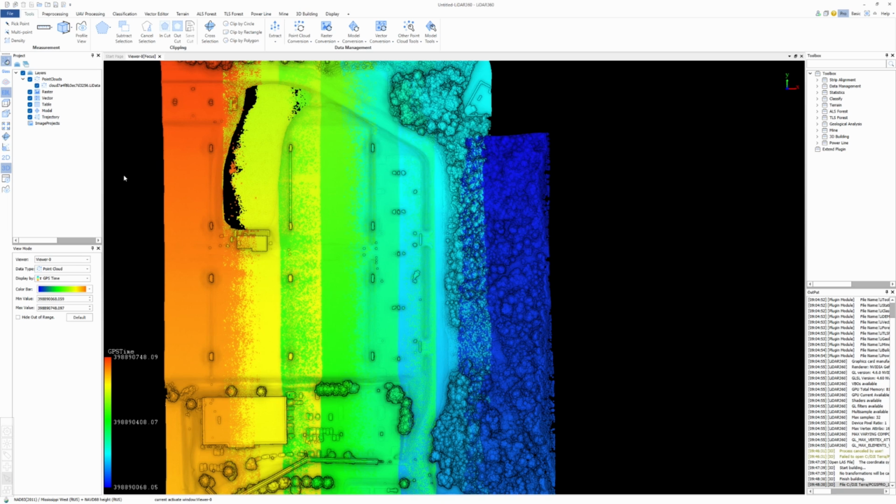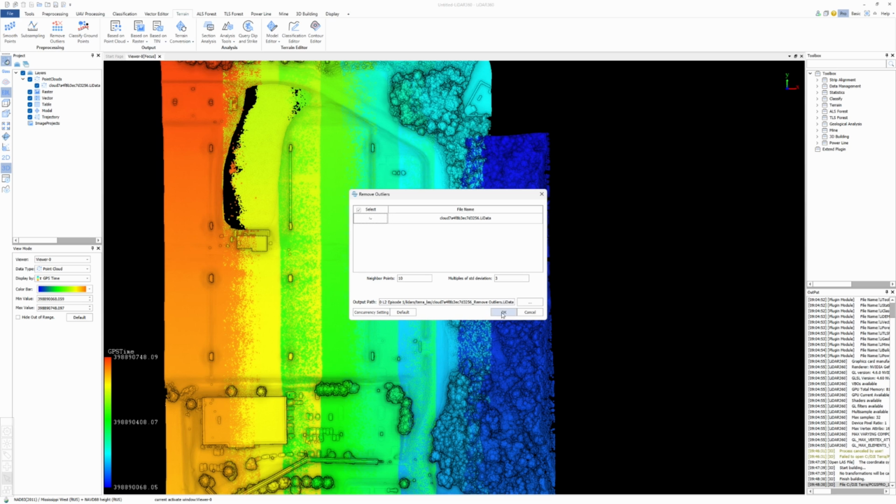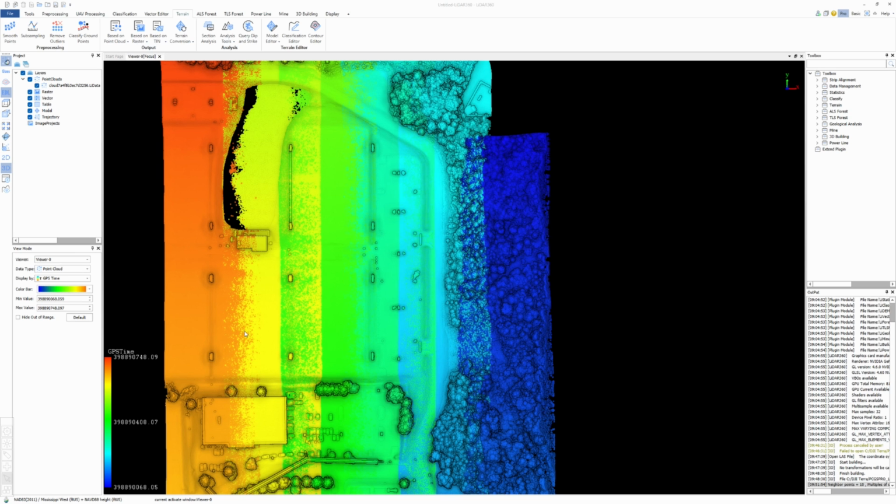So now what I want to do is go to terrain, and I'm just going to remove outliers. We'll do that. And then after outliers, I'm going to classify ground points, and we're going to look and see how things look as far as the elevations according to the classified ground points. So I'll let this run, and then we'll be back.